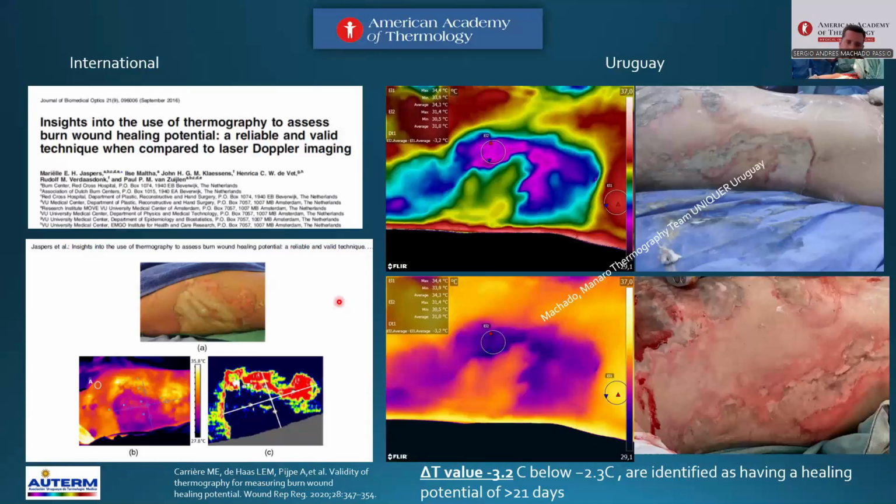Others, the thermography takes 5 minutes. We analyze big areas from one shot. This thermography is static, but you can use dynamic thermography. Look at that.